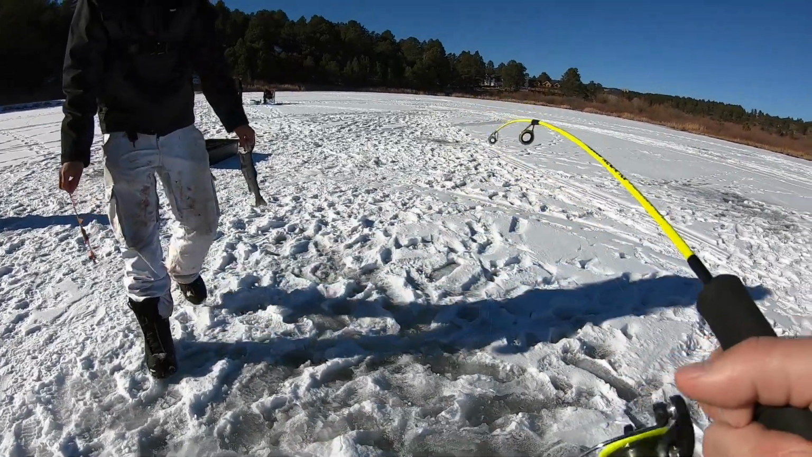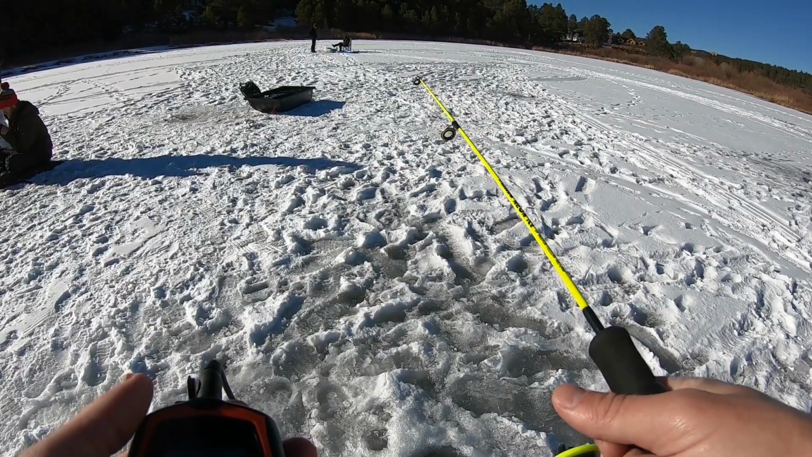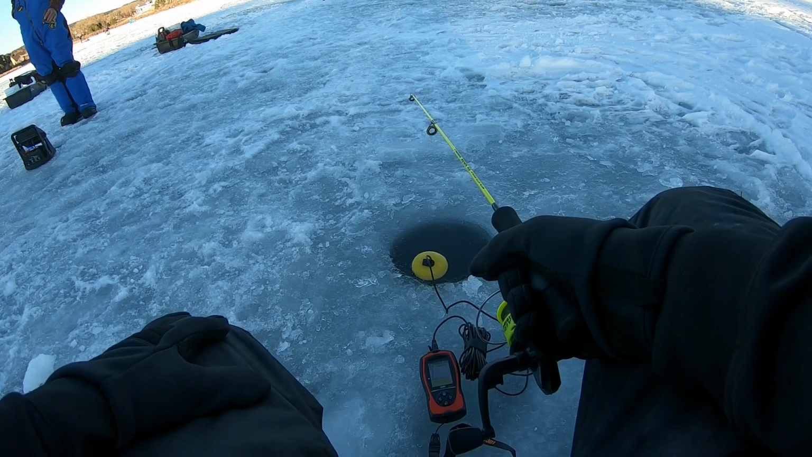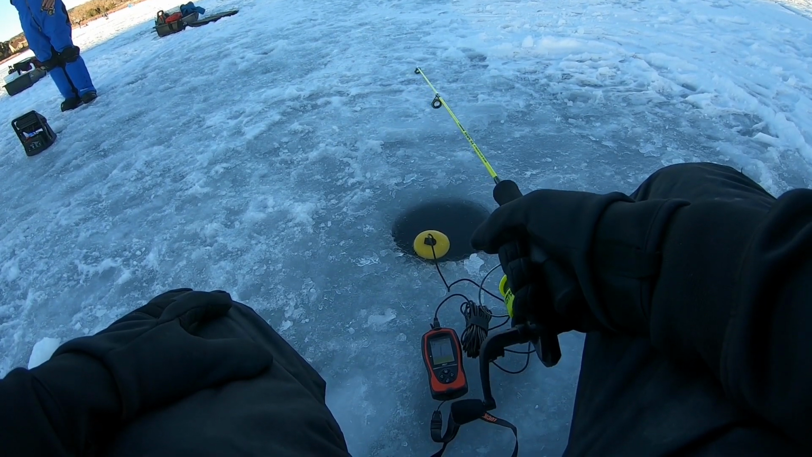I think it's a trout. I just missed something, guys. I got a fish marked. Alright, guys, I just marked a decent looking fish. Got another pretty good mark on my screen, guys. Let's see if it eats.